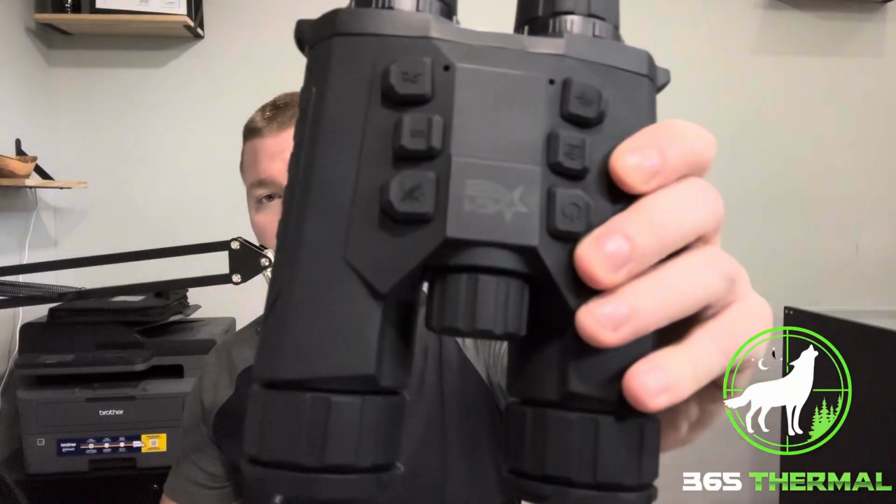You heard that right. This is an all-in-one unit. It does thermal at a 256 resolution. It does daytime video through an optical lens, and it does night with IR. And it has a laser rangefinder good for up to 1,000 yards. This thing is one bad binocular.